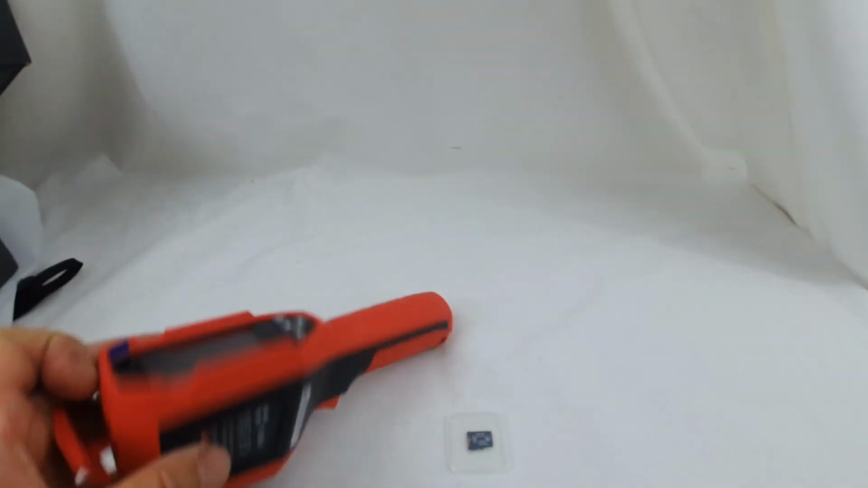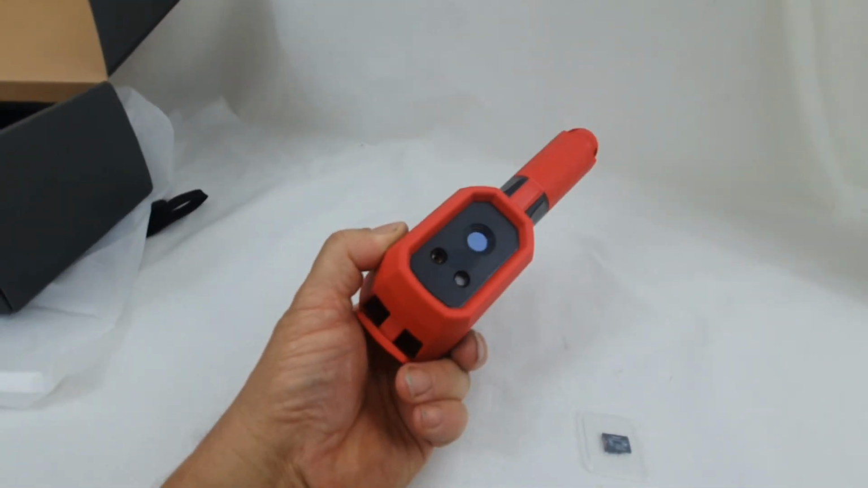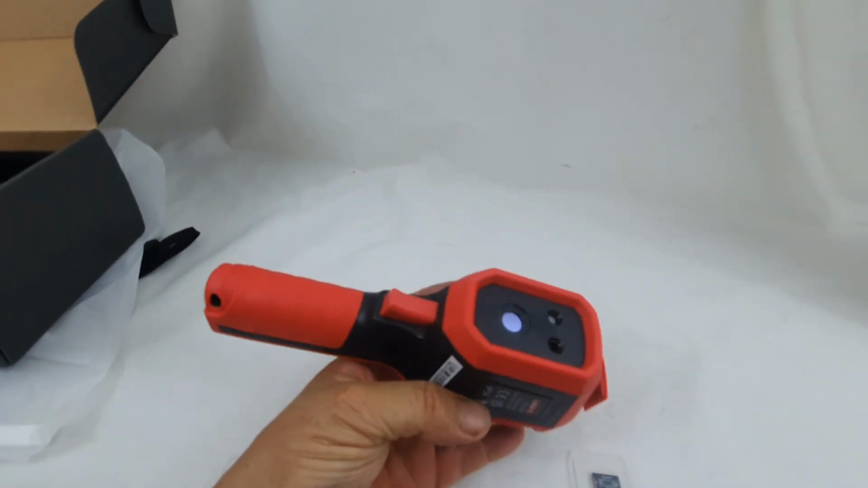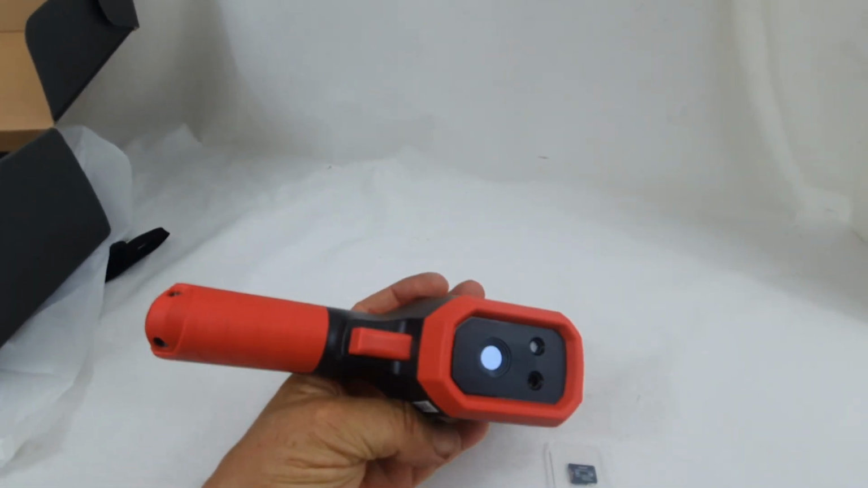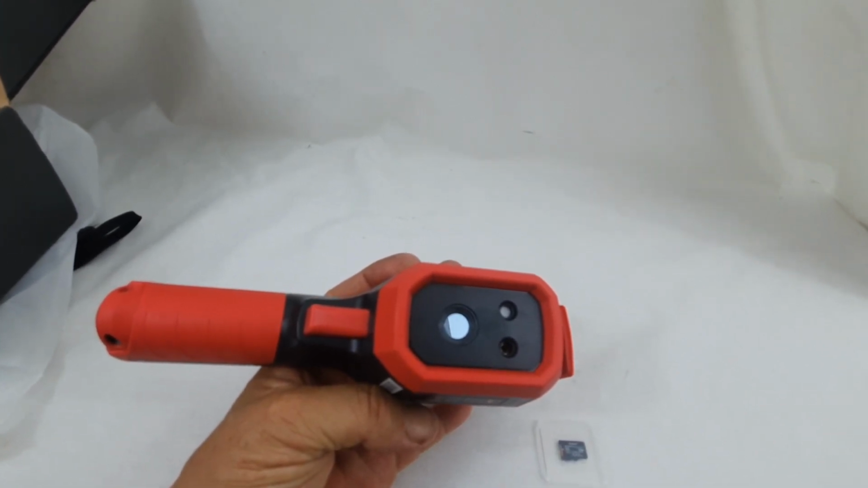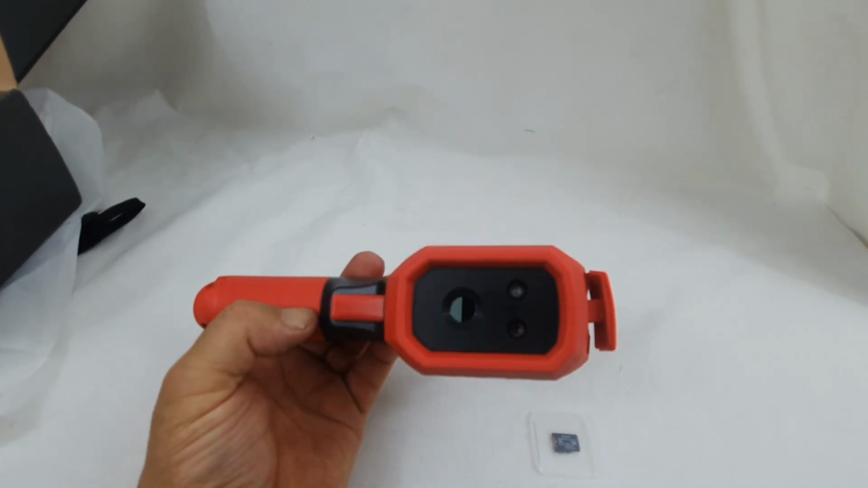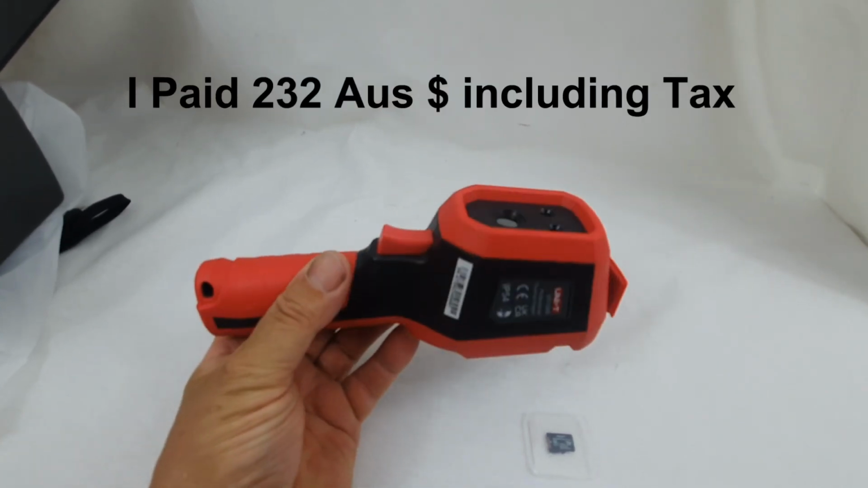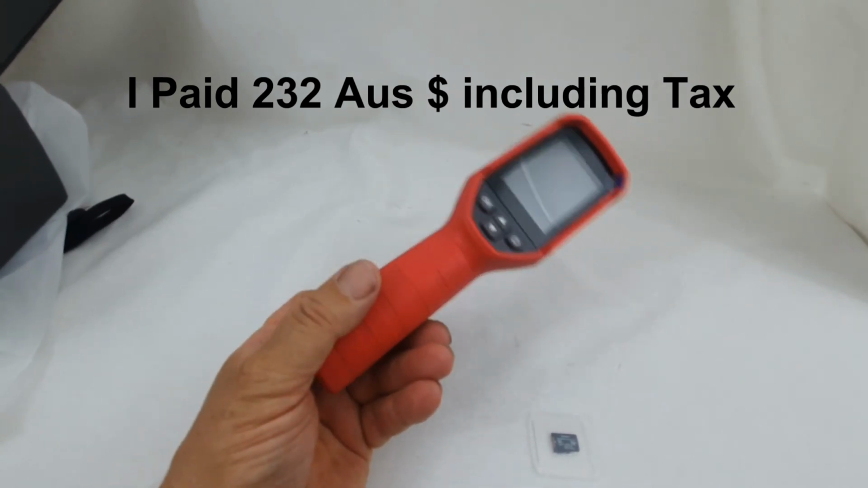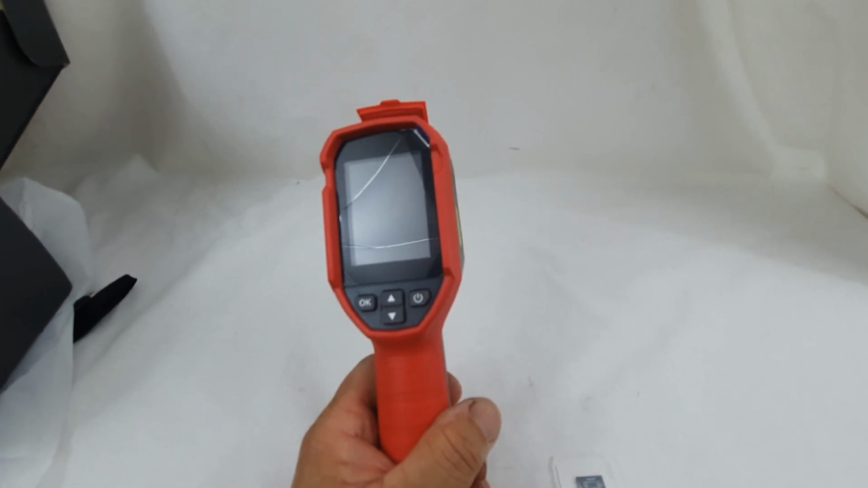This particular thermal imaging camera doesn't have an additional camera. Some of the more expensive units have an additional still type camera where you can take stills and they superimpose them onto the thermal image, which I'm sure helps in identifying components, but I couldn't run to that. The household accountant wouldn't allow me to spend what is really pretty much triple the price of one without the camera. So anyway, I'll see how we go.